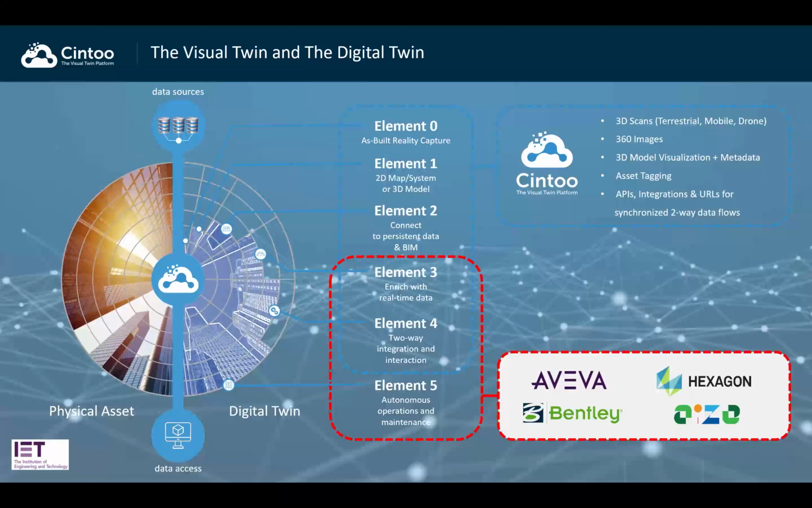There's several layers. And in this graph from the Institute of Engineering and Technology in the UK, you can see that the point cloud data, or what is generally known as reality capture data, right, is in element 0. And element 1 is when you have a model, right? And neither one could argue is the digital twin, right? There are different layers, and as you add those layers, the reality capture obviously being the foundation of that digital twin, then you have a really powerful solution that can really optimize your workflows, right?